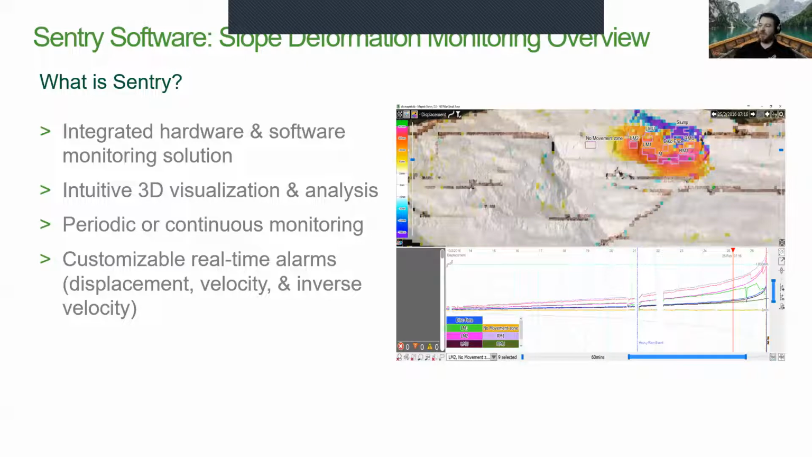But what's cool is you can actually bring this particular view into three-dimensional space, and you can see maybe some of the mechanics of the instability that you might have. So it's just a scan-to-scan comparison at user-defined intervals. Again, it can be periodic or continuous monitoring, but that's up to the user.